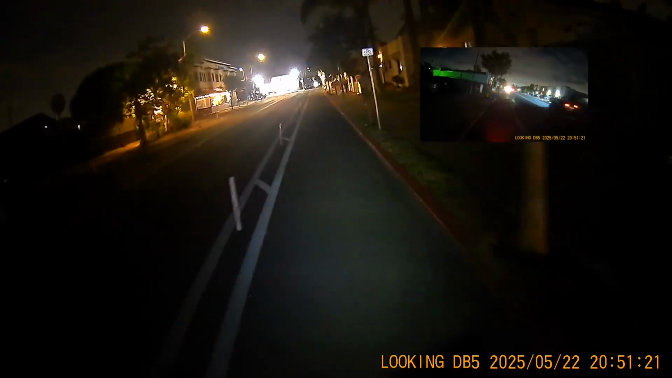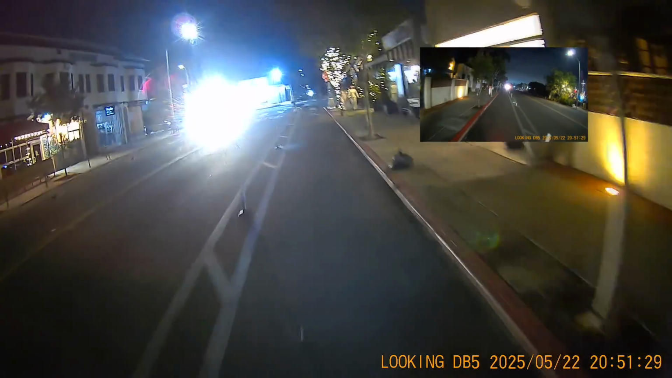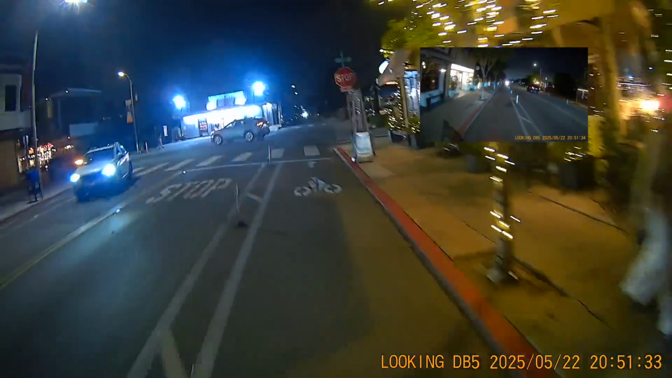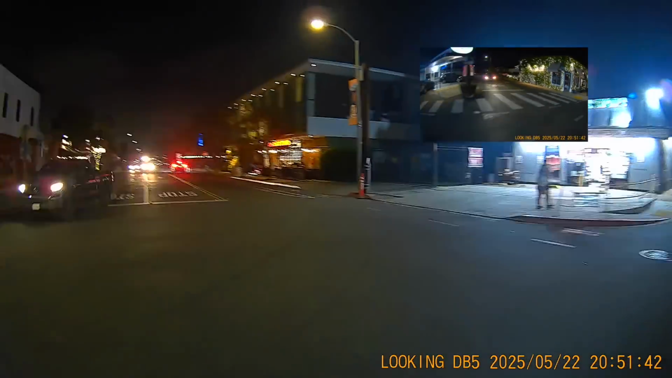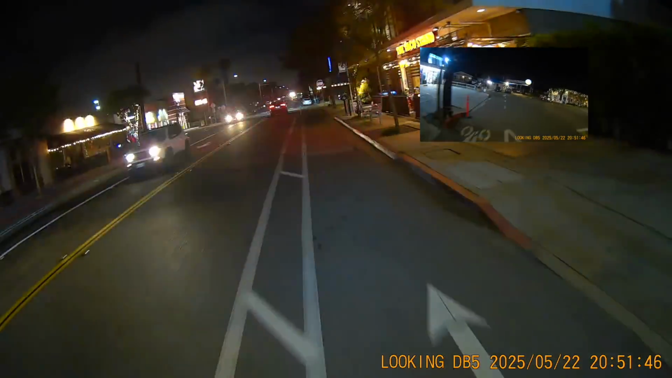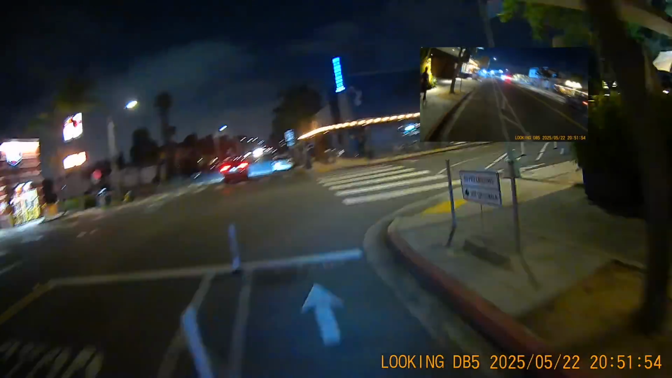This is really a smooth ride, and I anticipate that there's going to be cars parked, drivers putting their cars where they don't belong, especially right over here. This block is notorious for having drivers parked in it, and they're just going to be there for a minute, right?